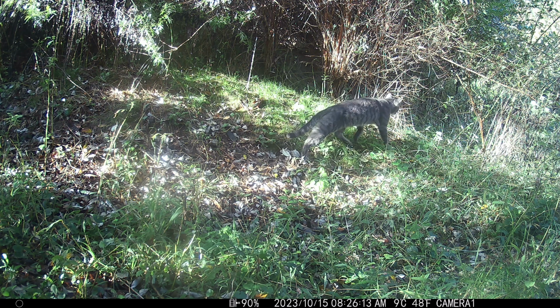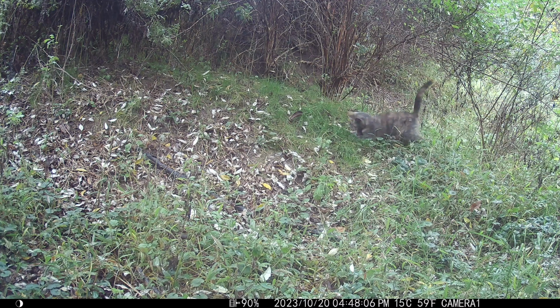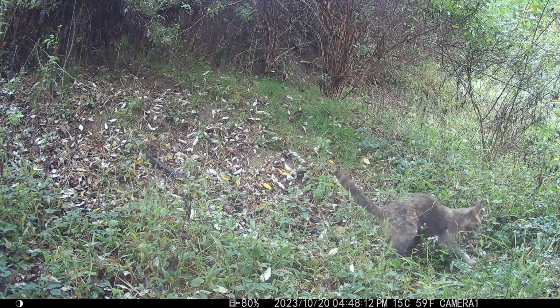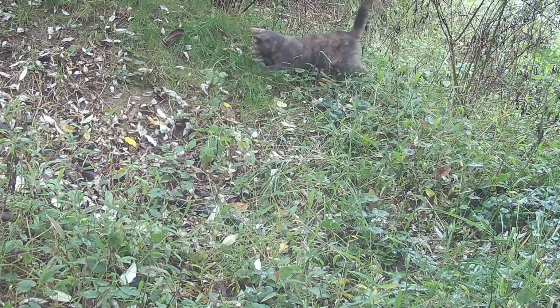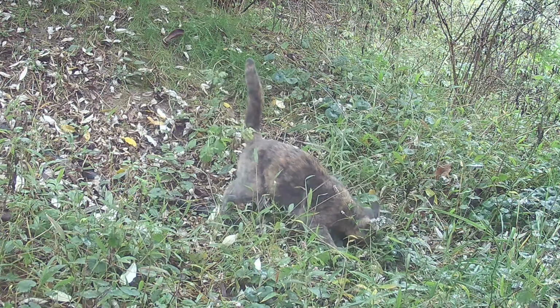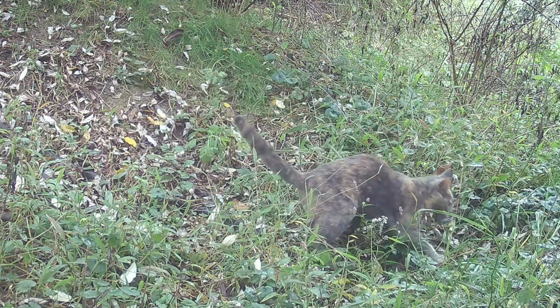After about a week, it finally got what it was after. A mole rat. This mole rat didn't have a chance. I can only wonder if she ate this thing all in one sitting, saved some for later, or took it home to her kittens.